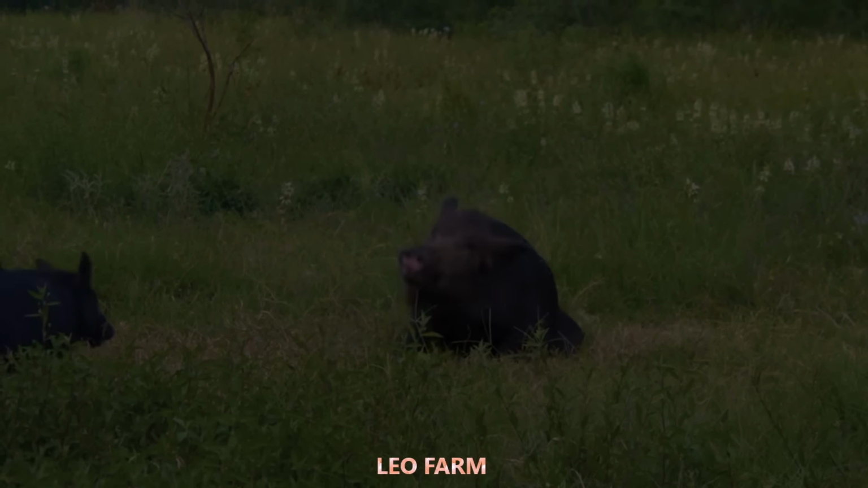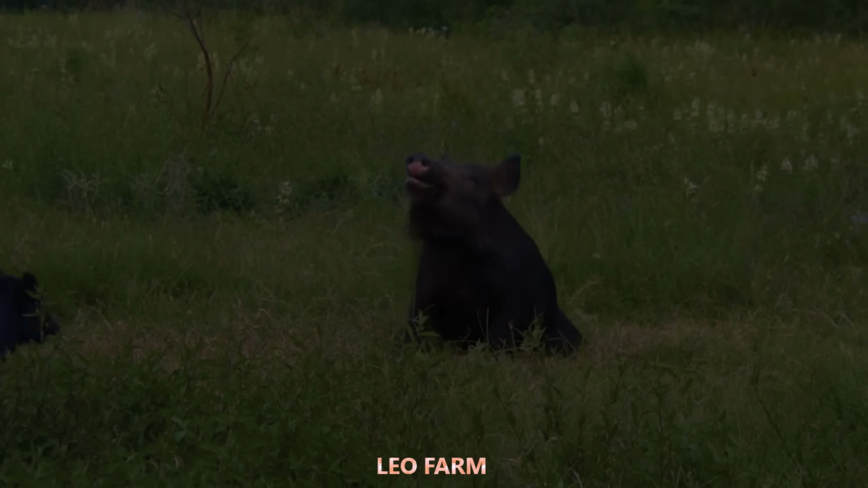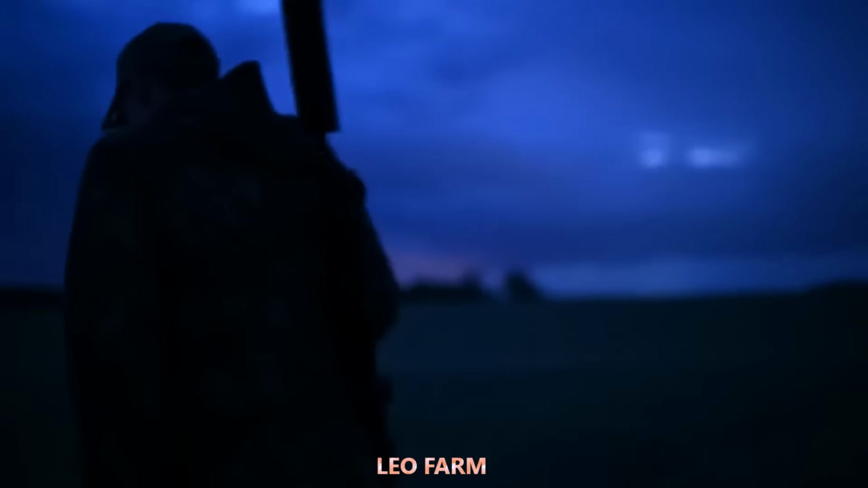The speed of the animals made us hesitate for a moment, but our resolve to protect the village pushed us forward. We ventured deeper into the forest, prepared to clear out the wild beasts and restore peace to the land.